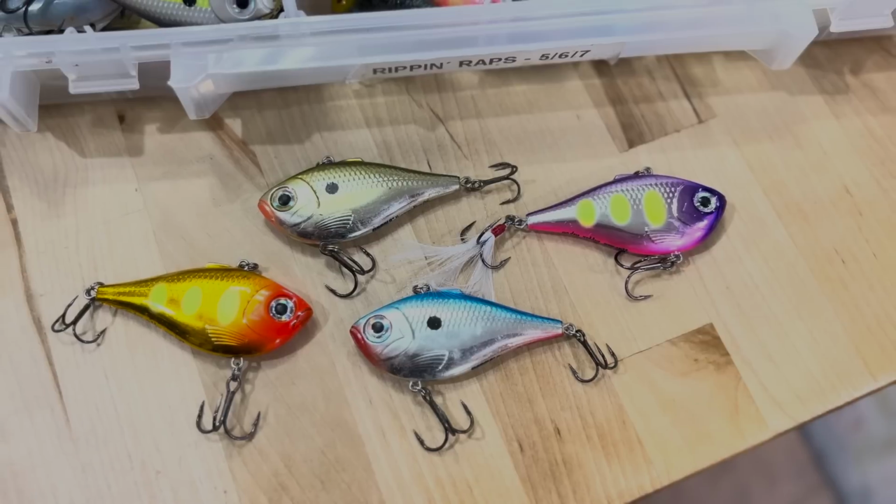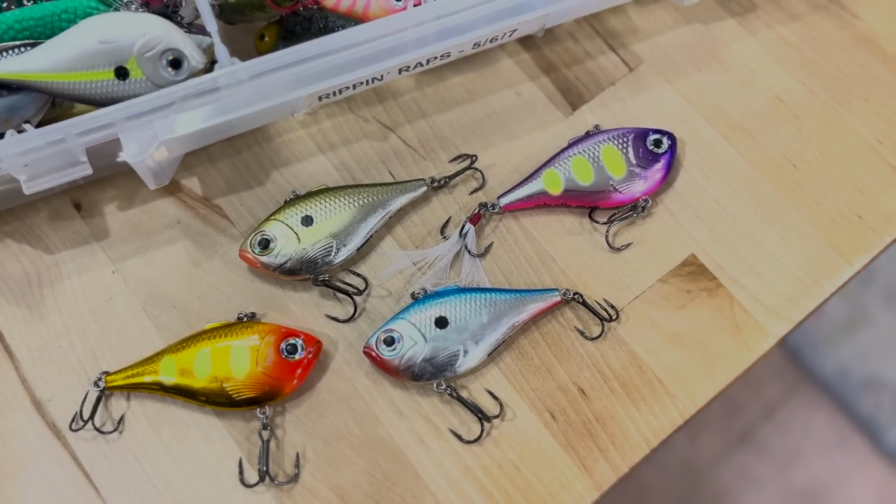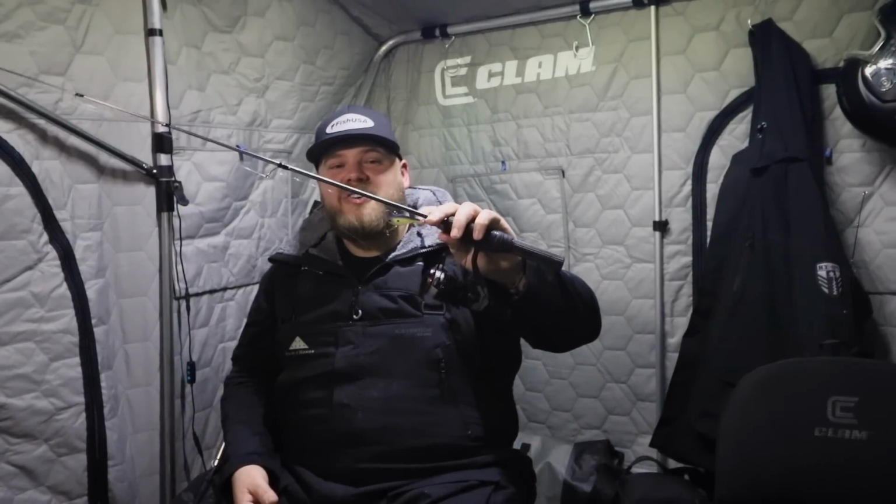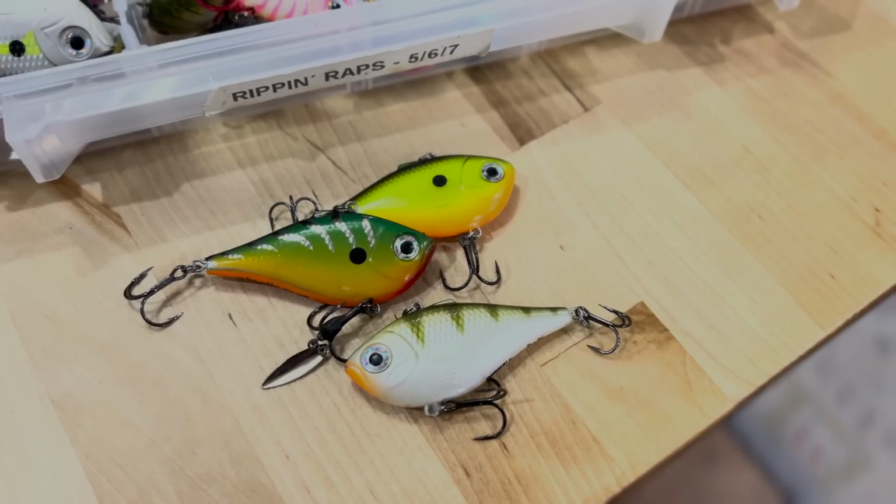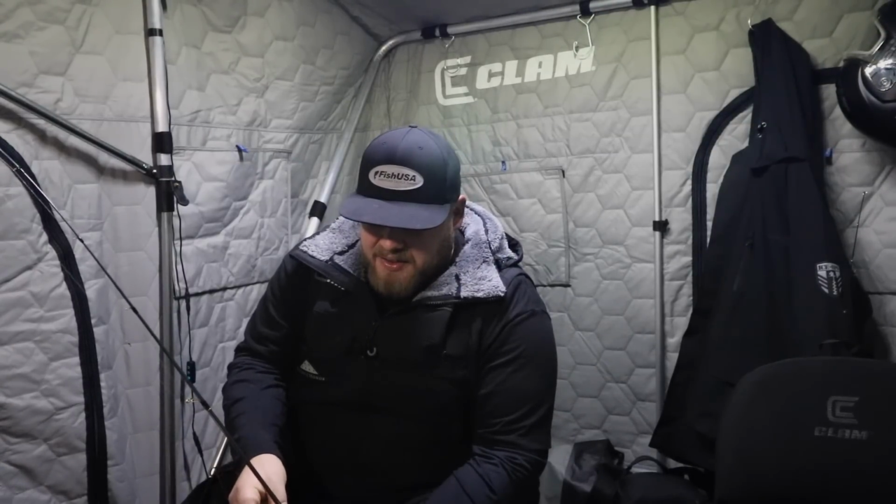I do use some chrome colors on sunny days. That silvery chrome with the blue back is killer. And I'll play around with other colors too when I'm fishing more in the weed line. Then instead of going with that kind of shiner shad baitfish color, I'll go to more like perchy and bluegill colors and just sort of match the hatch for what I'm fishing. But like I said, I think it's personal preference. I think if they want that rattle bait action, they want that rattle bait action.